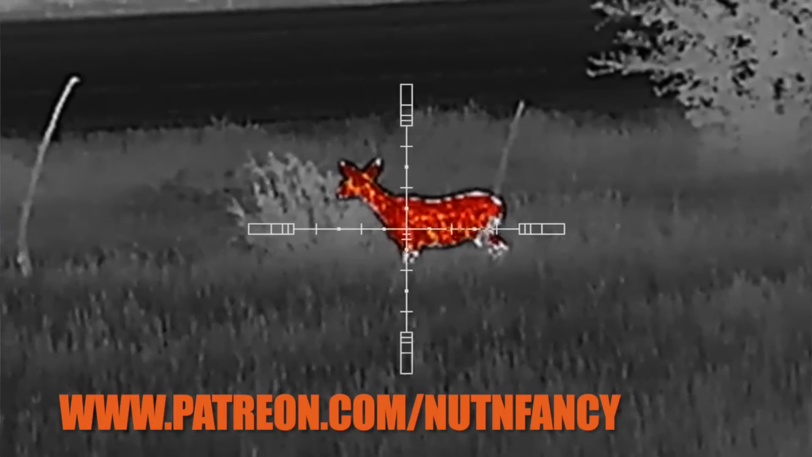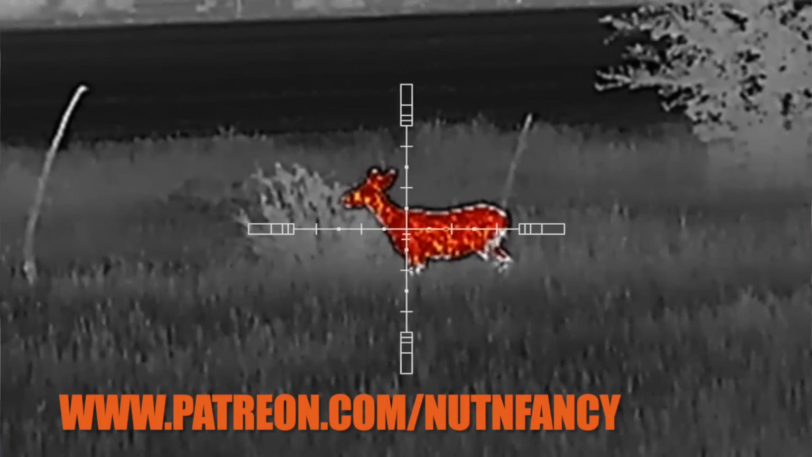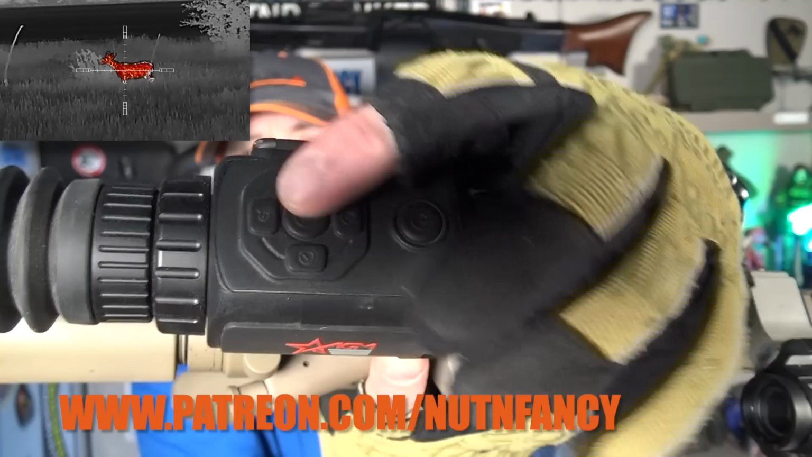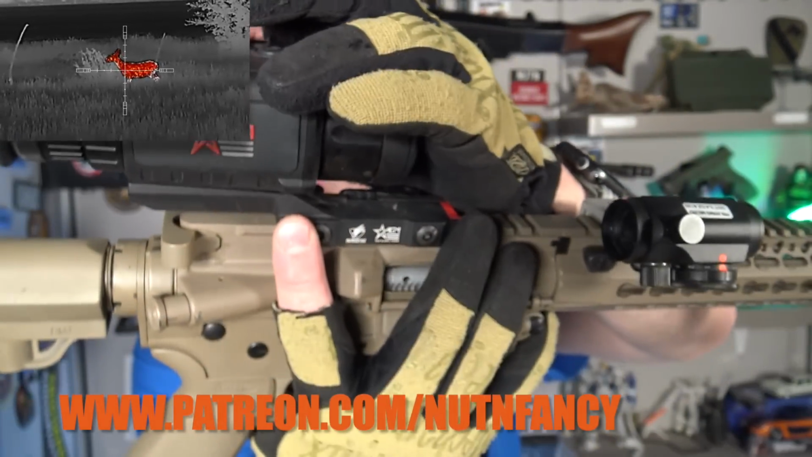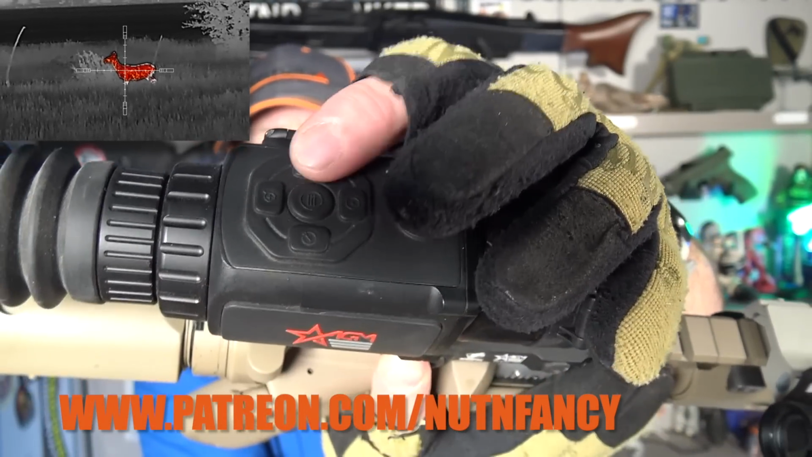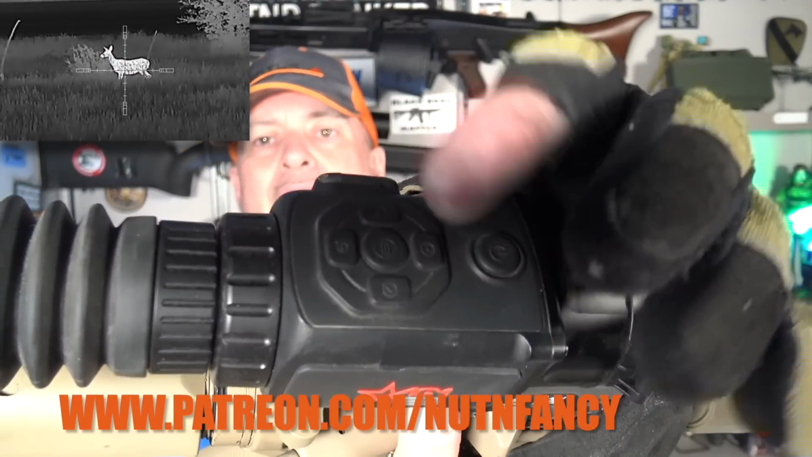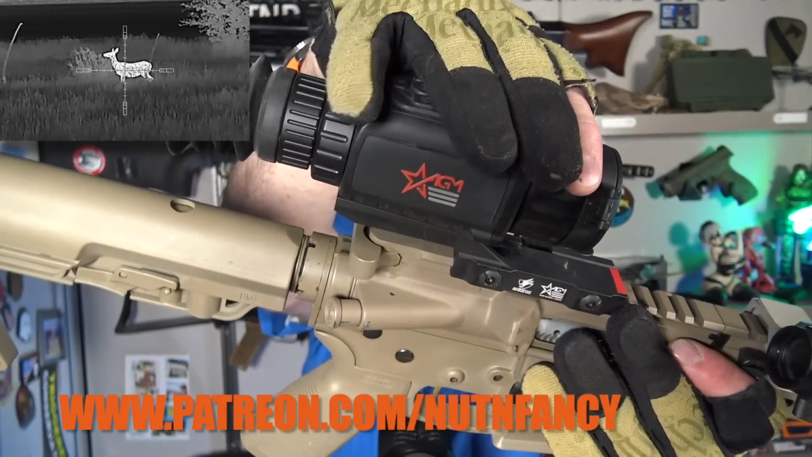Okay, so on the top, just like the Sidewinder, we have a power button right here. This is our start video or our photo button. This is our menu button. This is, if I'm not confusing them, our mode button. So when we want to change our color palettes, if I'm remembering right, it's right here. And this is my zoom button. So to change zoom, you will have to cycle through all the zooms. You just can't grab a piece and zoom.